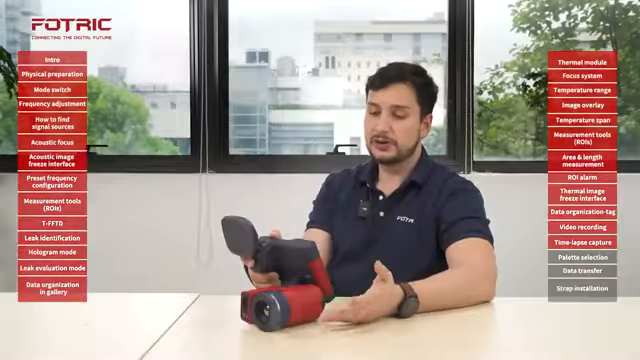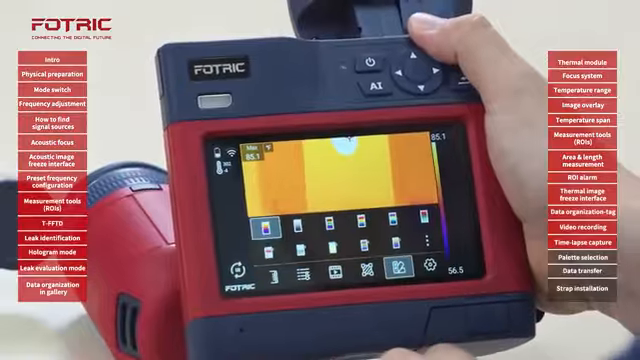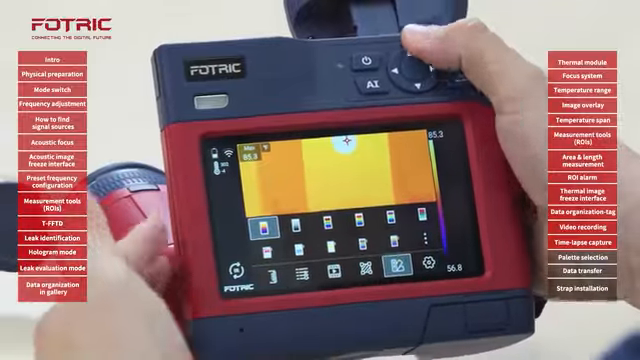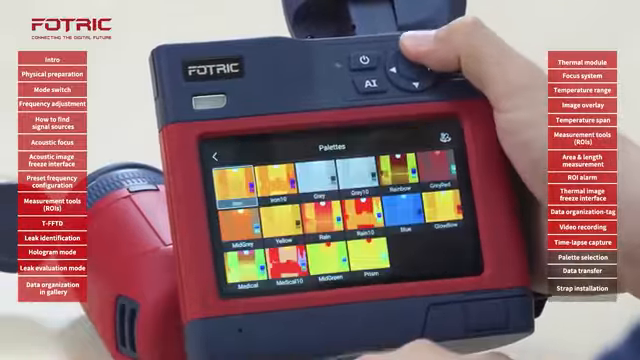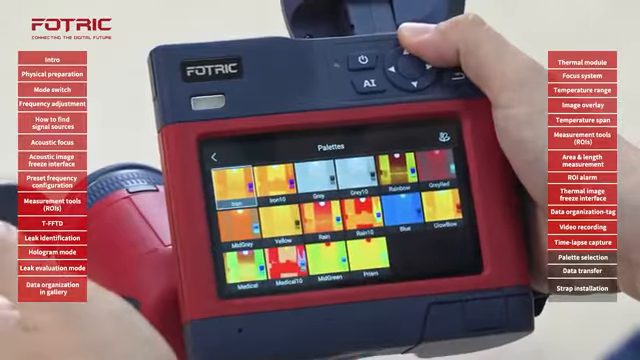Different applications require different palettes to be able to make visible different types of problems. To change the palette, I will go to the main menu, tap right here, and these are going to be the most commonly used palettes. I can also tap on the 3 dots and see all the available palettes on my camera.